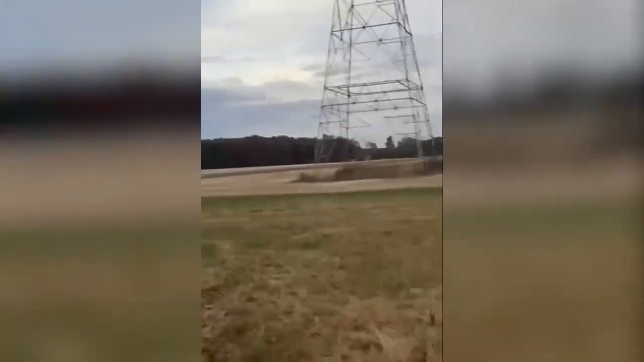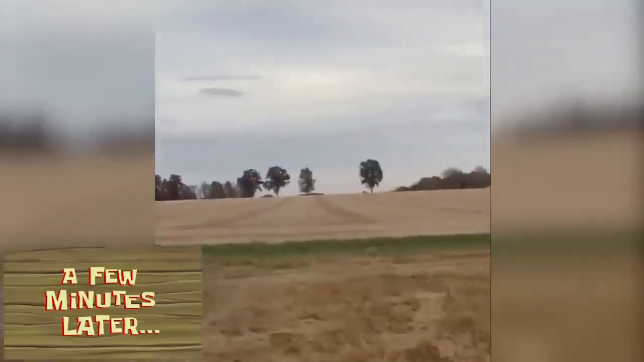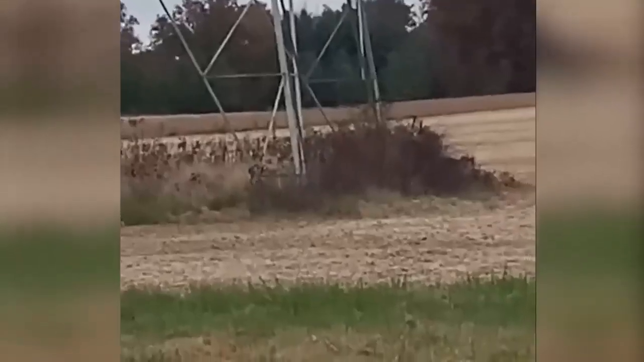However, the man was so afraid of the unsettling cryptid that he dared not approach it. After a few minutes outside, that horned beast vanished behind some bushes and was never seen again.